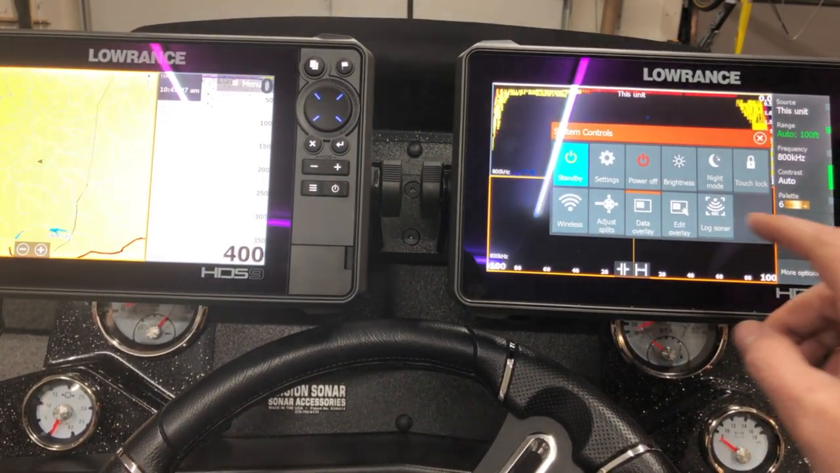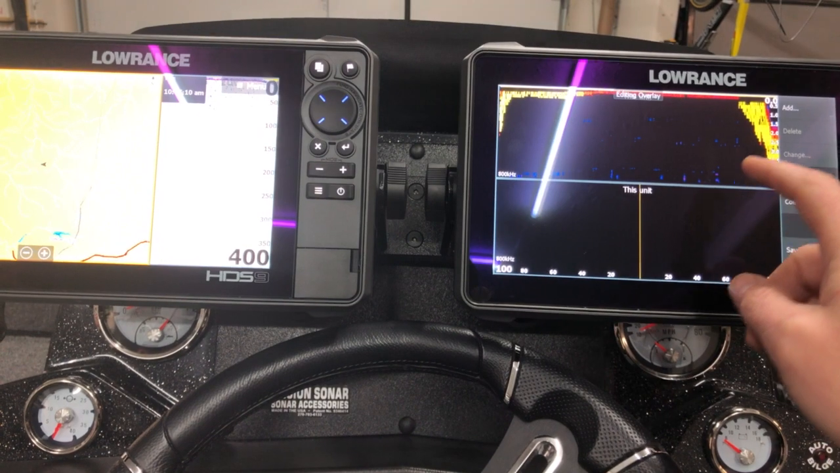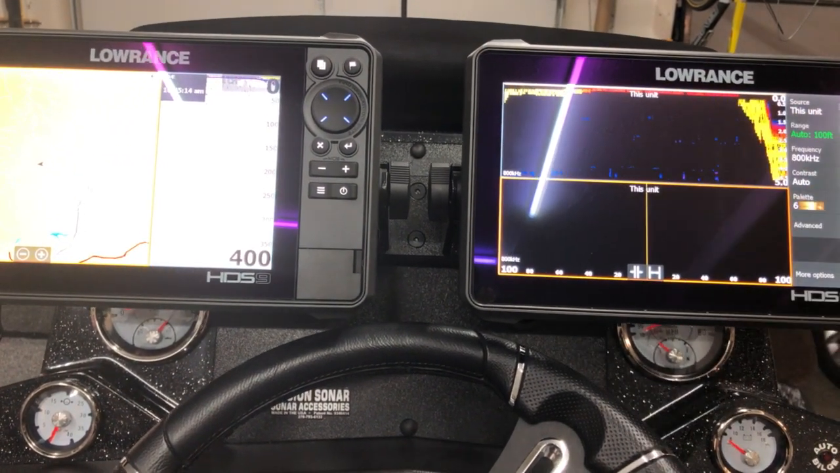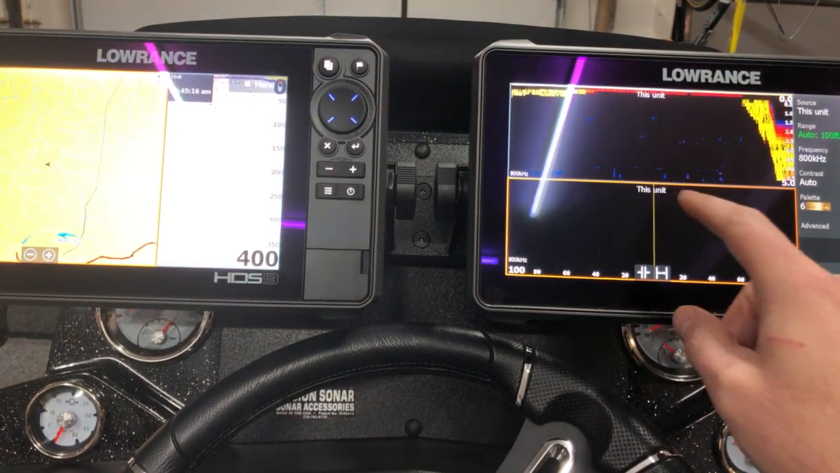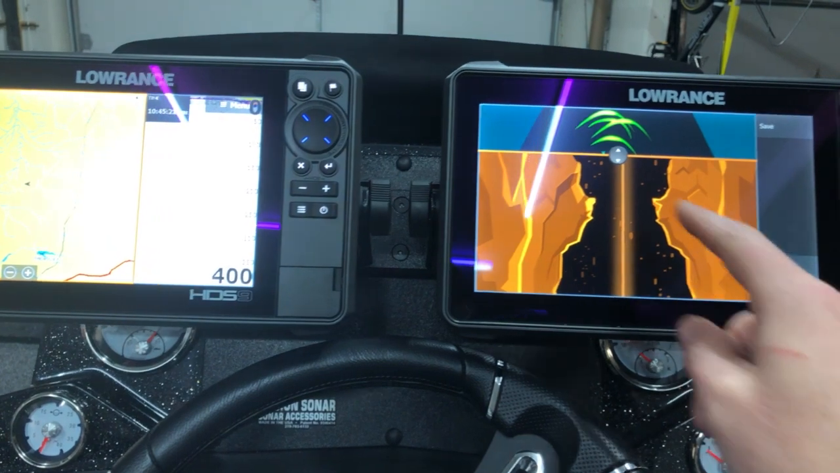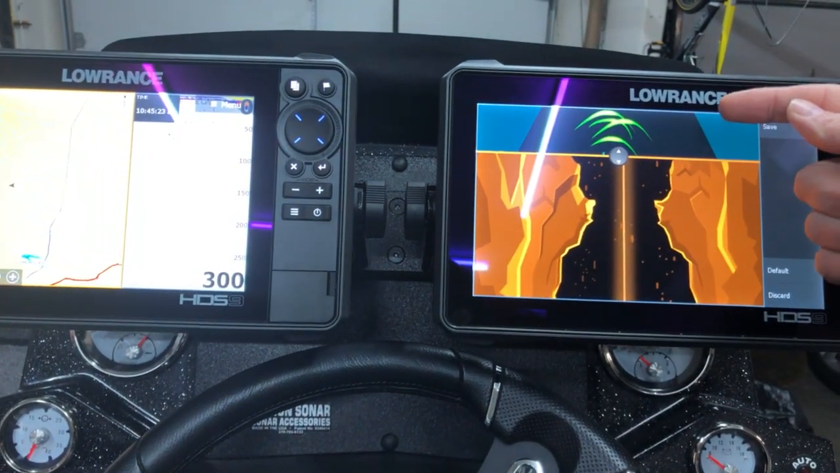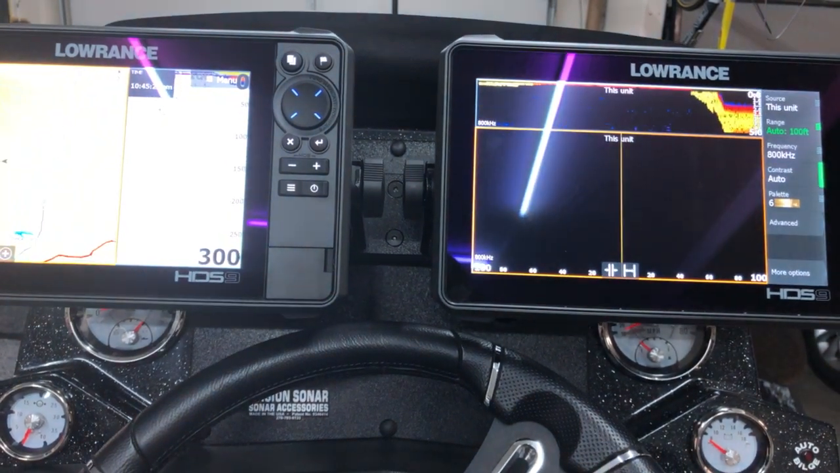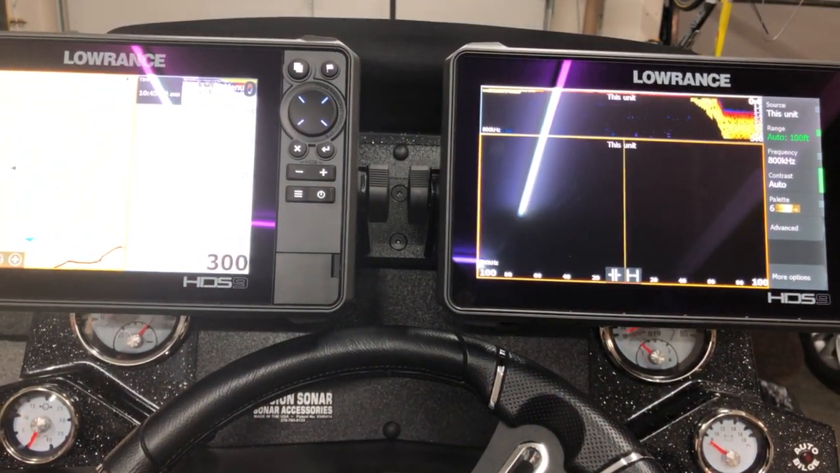I can go to my power button again. I don't want to go to edit overlay just yet, so I'll hit cancel. But I want to move this unit up further. So I'm going to adjust my splits. I'm going to scroll up so I get more of the side imaging that I want to see here and less of the down imaging. I'm going to hit save, and there's my setting.